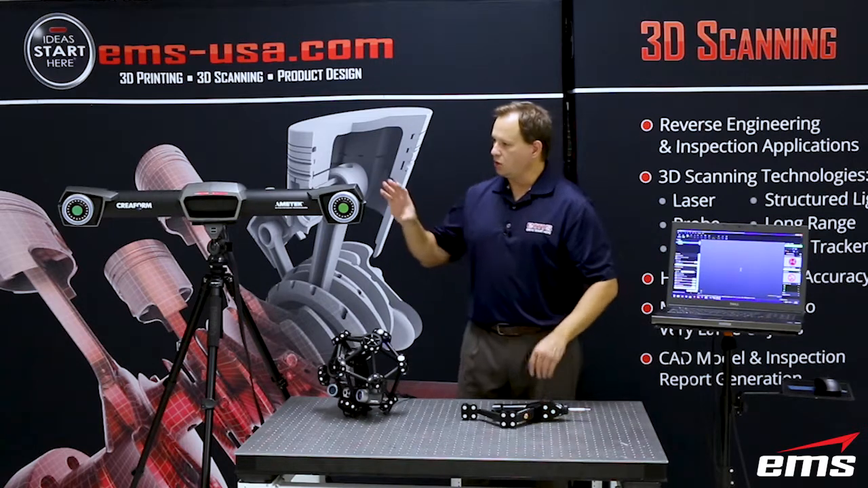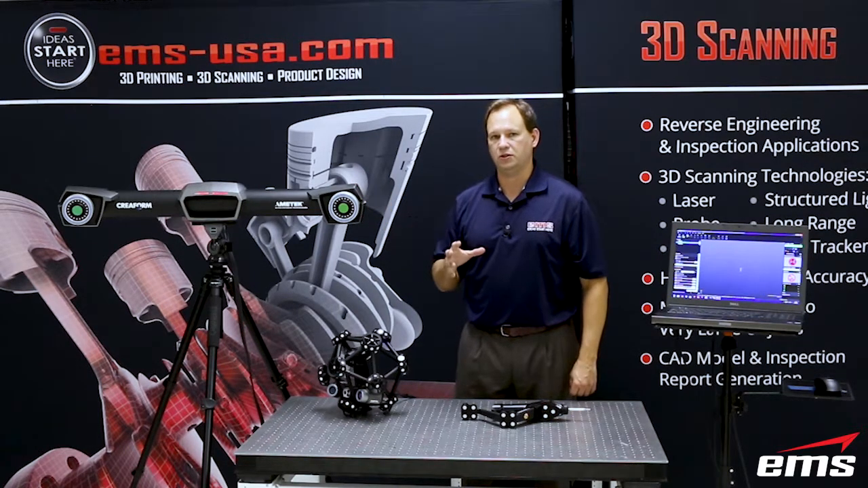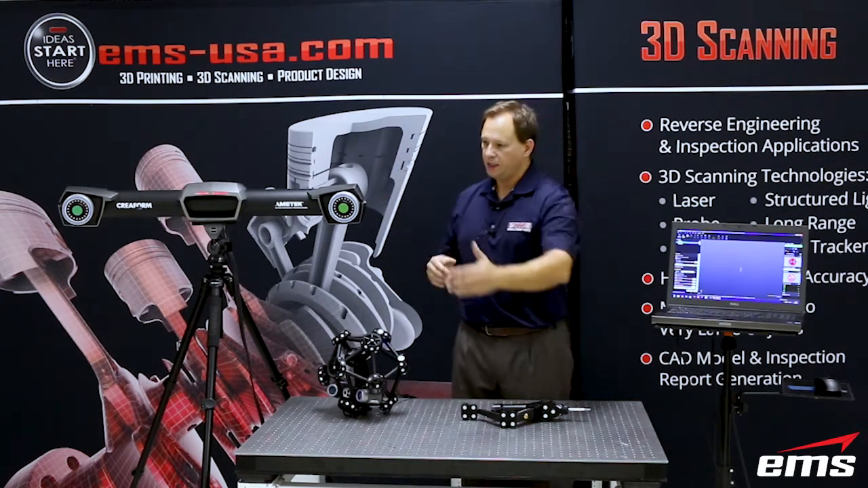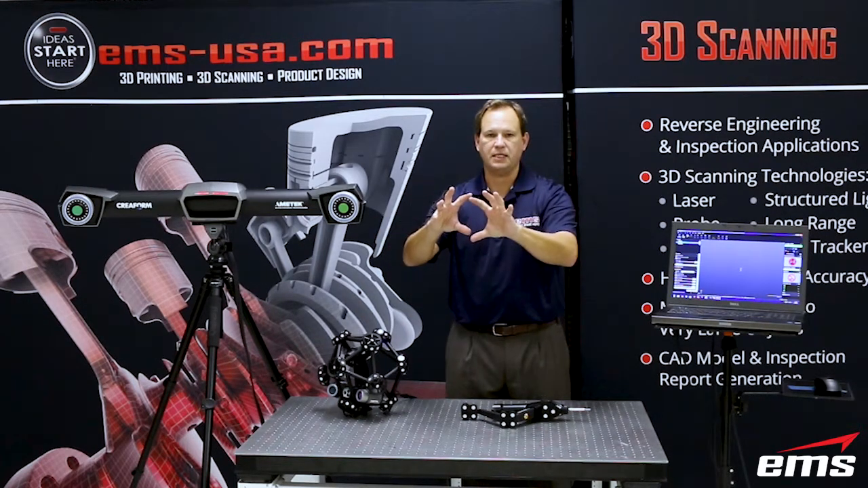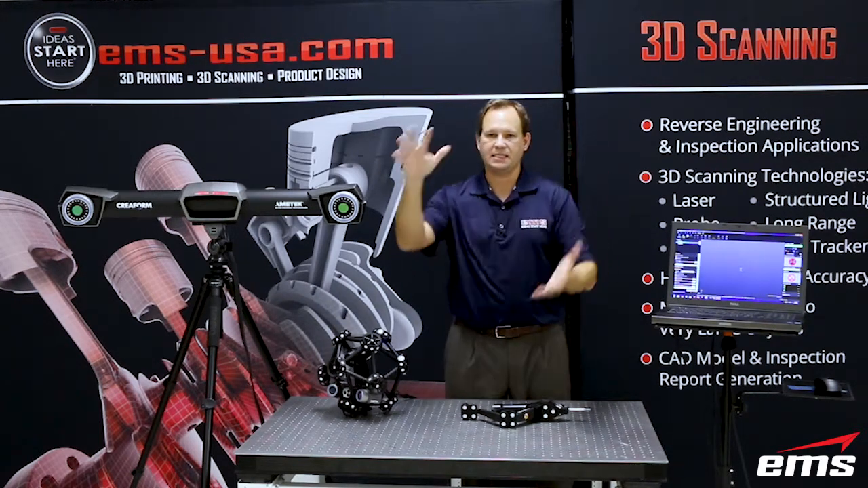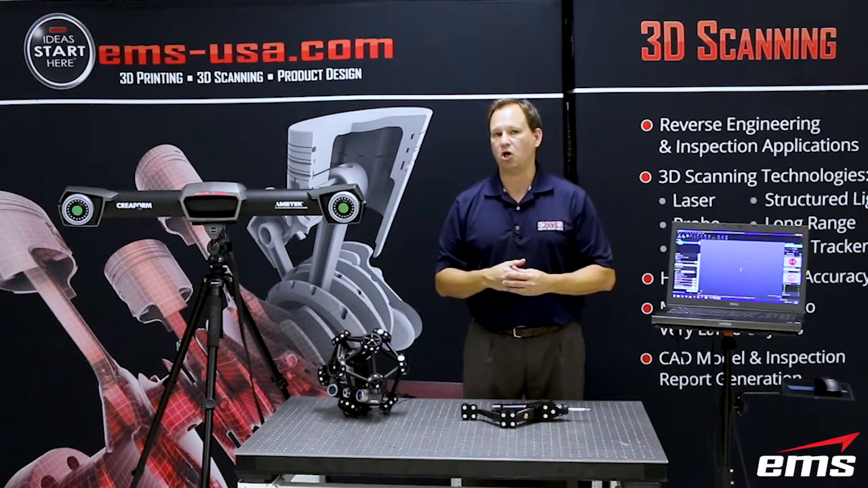Okay, so this system has a 16-meter volume. What does that mean? So it kind of fans out in a cone shape. There's a standoff distance, so about 4 feet away before the two cameras can start to see the object. And then from there it goes out quite a ways, but it's a 16-meter volume. So almost the size of basically like a small car.